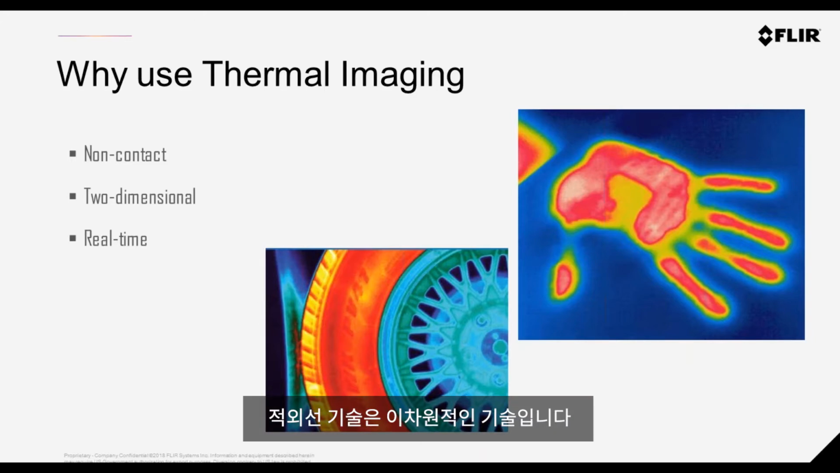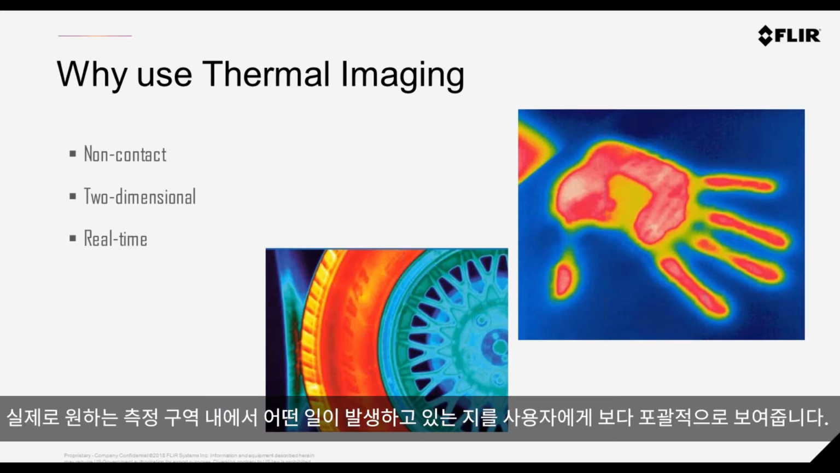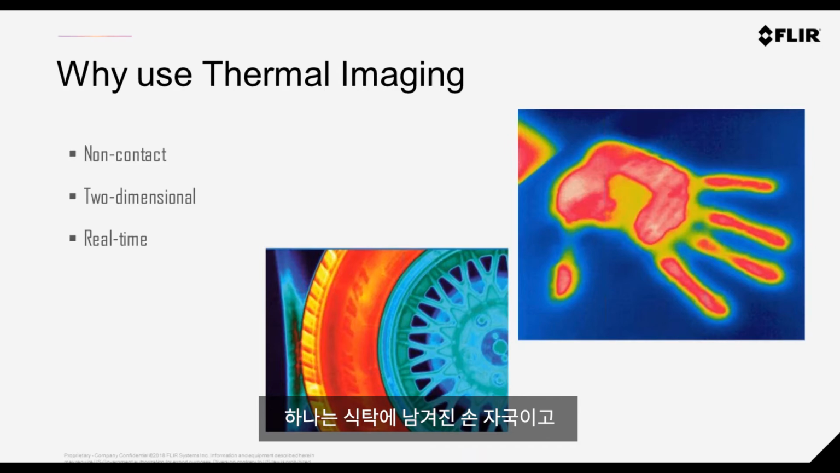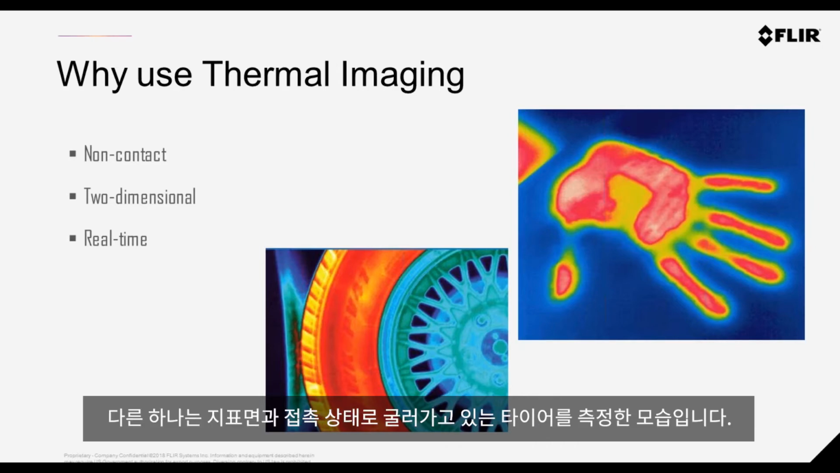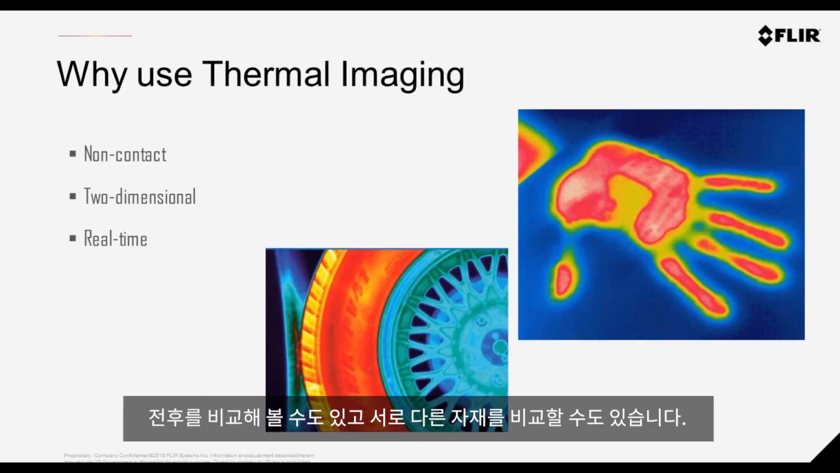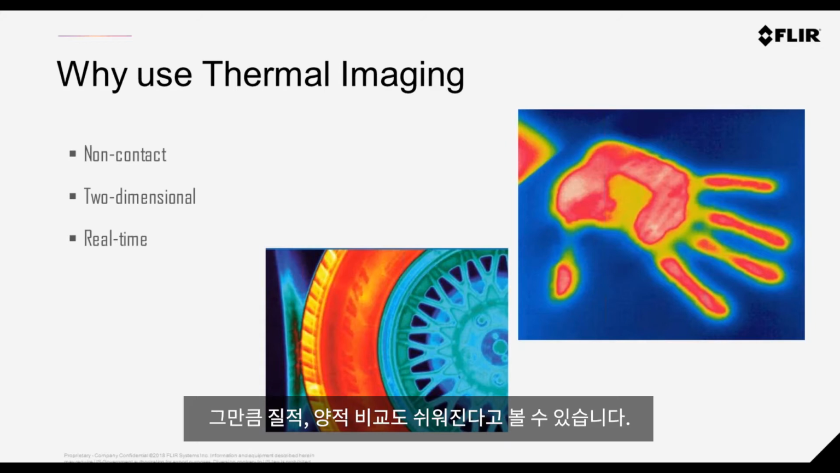Secondly, it's two-dimensional. So unlike single point pyrometers or thermocouples, we actually see a really big overview of what's going on there. And if you're new to infrared, you can see a couple of images on screen there. One is literally a handprint from a table. And of course, the second is a rotating tire onto a surface. So you get an easy overview, and it makes it a little bit easier to compare as well. You may be looking at before and after, or you might be looking at different materials. So it's very easy to make a qualitative and a quantitative comparison in that sense.